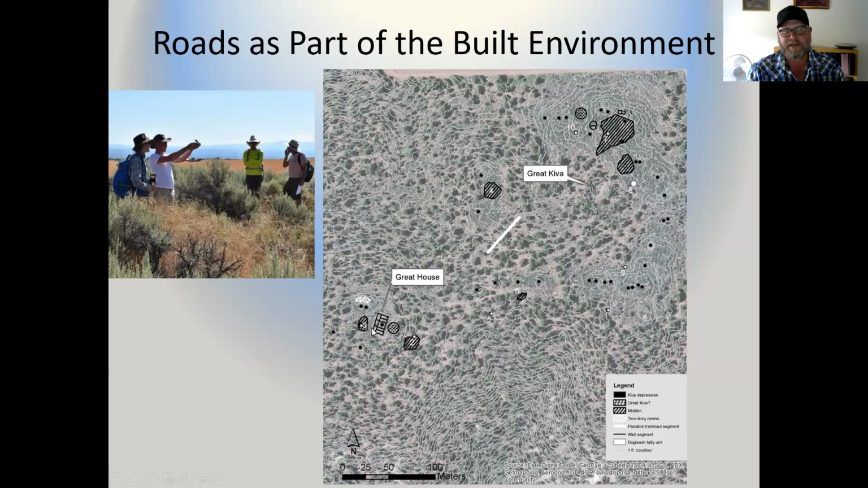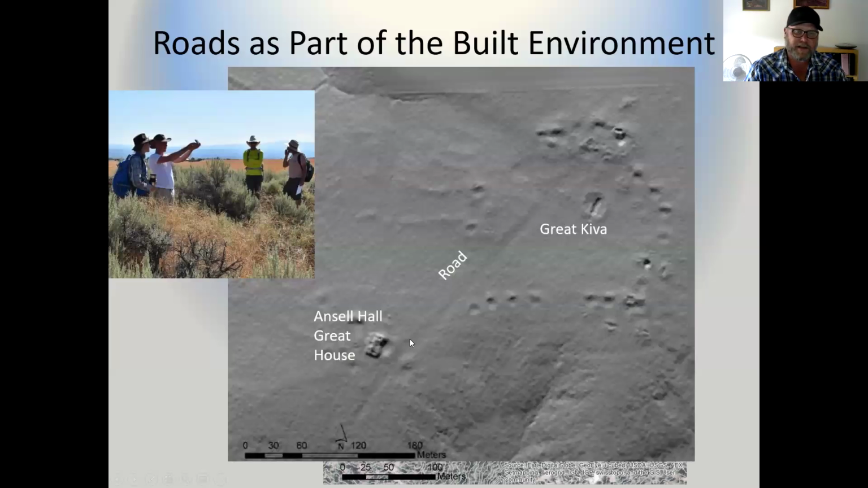This great house has above ground blocked in kivas. Really an interesting site. One thing to note, we only thought one possible road segment, this white rectangular area here. We said, well, maybe that could be a road segment. But when you get the LiDAR data, and we're looking at the same site, just with the LiDAR data, you can definitely see that there is a road that goes through there. This would be about the section we thought we could see, but it really makes the Great Kiva and the Great House pop to a really cool degree.